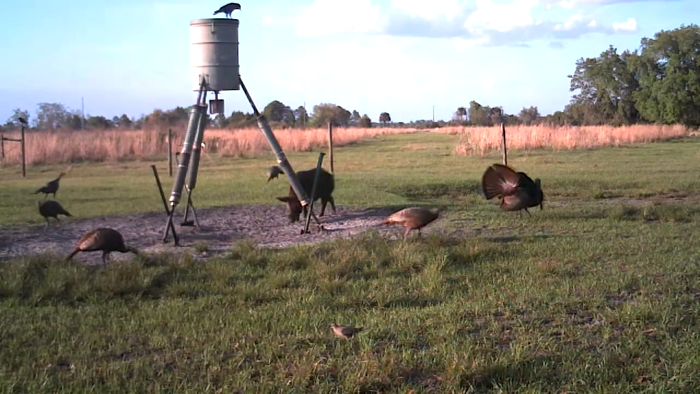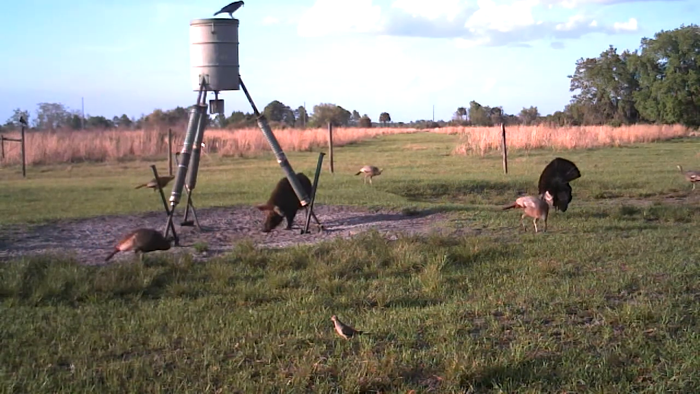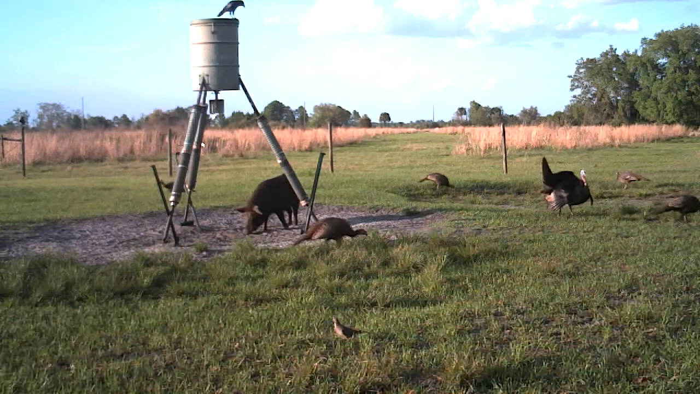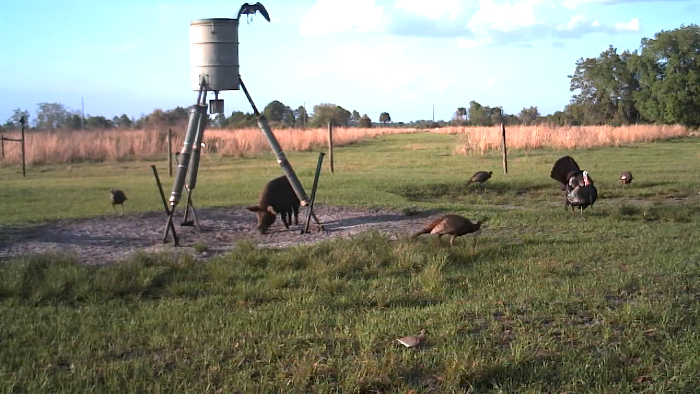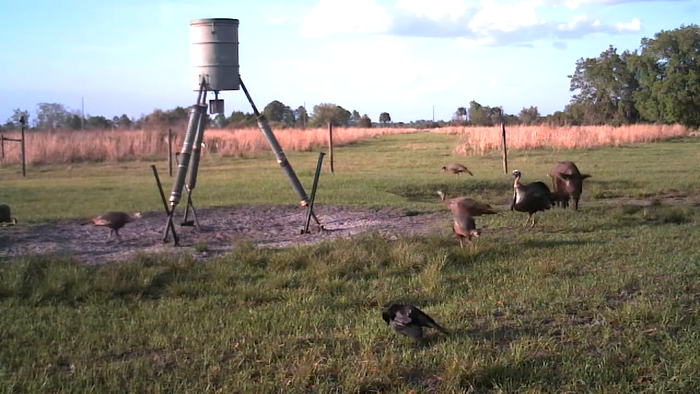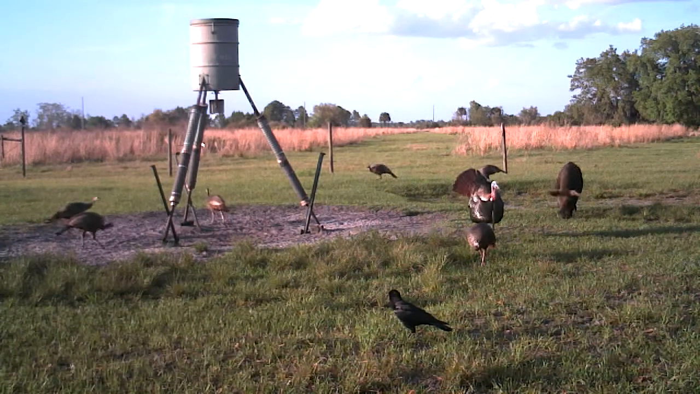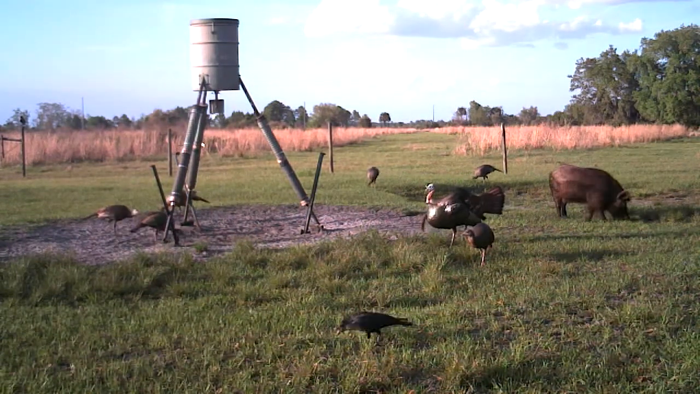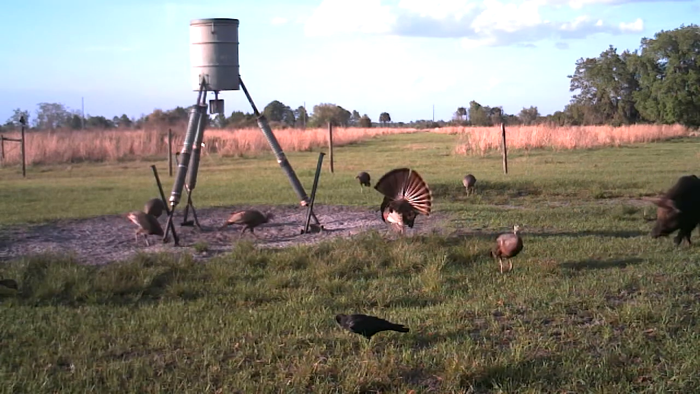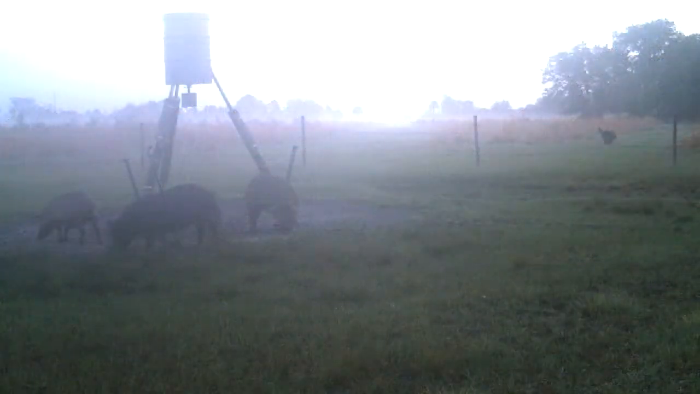They seem to tolerate each other. I'm surprised, but they do. Every once in a while, maybe the pig will get spooked. Like that crow will spook the pig now when he flies down. And they'll jump. Sometimes the pig will jump at one of the turkeys and just kind of intimidate it. And they'll jump back, and they'll wander right back in there again. So the turkey, he's more interested in those hens there.